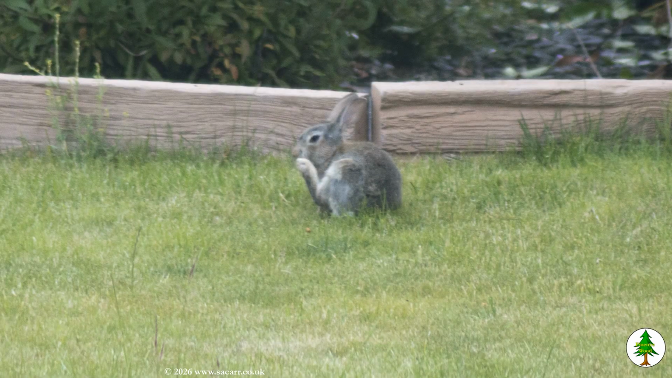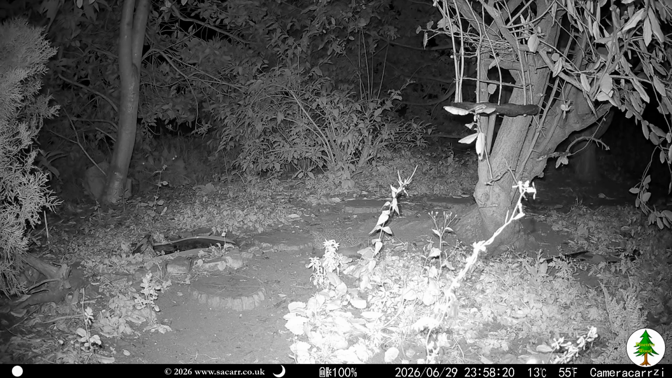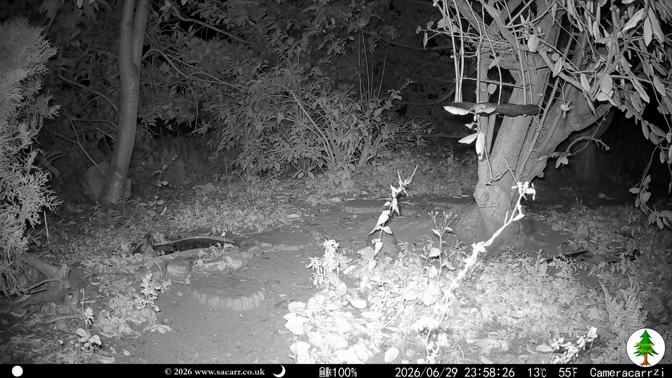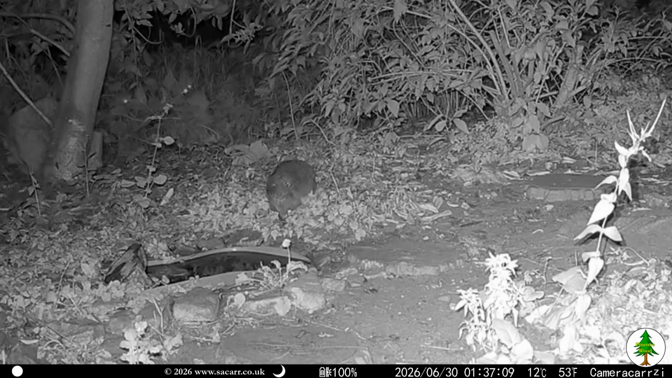I spotted the rabbit on the lawn during the 29th and caught a few DSLR photos. Cherry was back on the 29th, but there was little other activity. Holly the hog was seen in the early hours of the 30th, taking a drink at the pond.